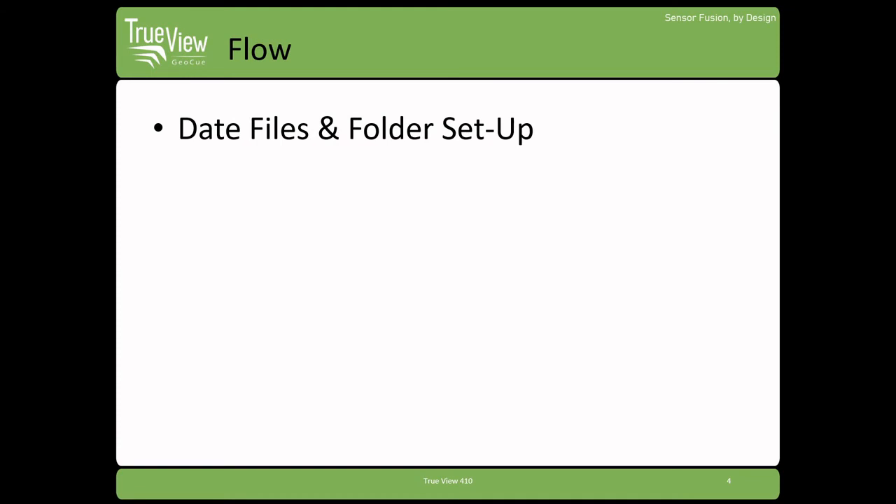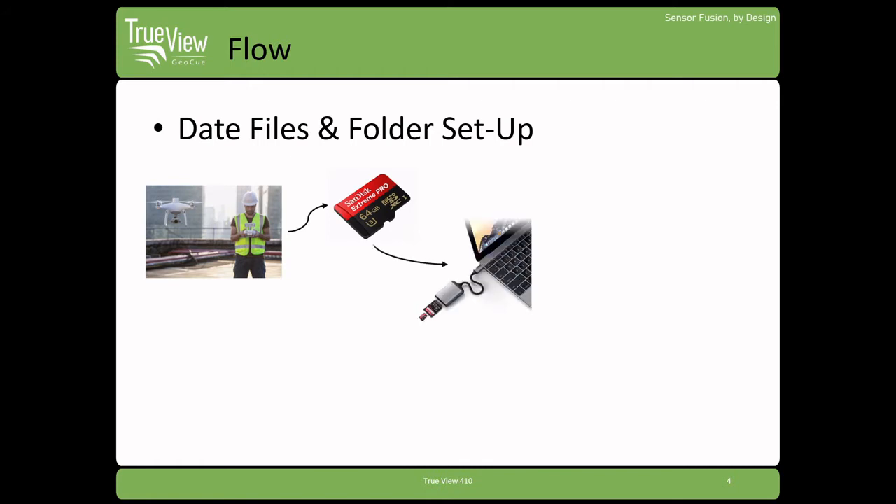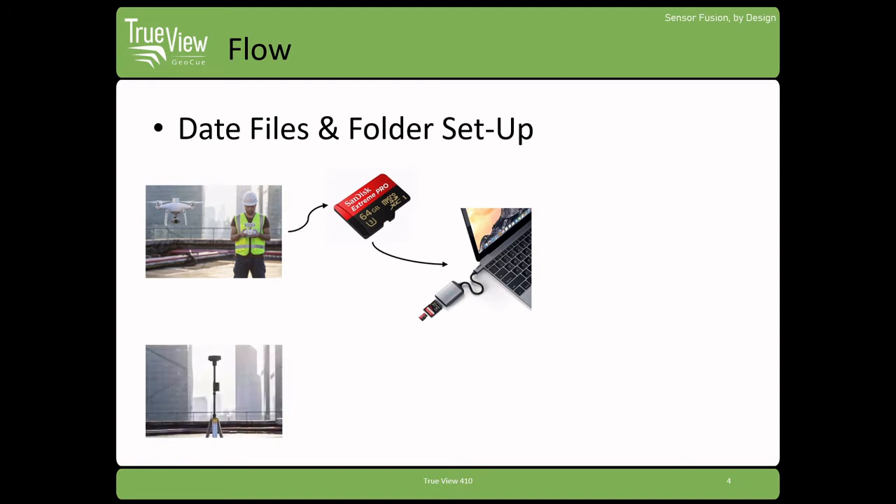So before hopping into the software, let's just talk a little bit about the flow, about how your data files move through your processing stream as you come back from doing a flight. So obviously you've gone out, you've flown your project site, you've collected your data during your flight, you're going to land, you're going to transfer via the micro SD card all of the images and the support files, copy those over to your laptop or your workstation back in the office, and that's going to give you essentially your image data. Now, of course, for PPK, we want to have some base station information, so we're going to have some base station files that we're also going to copy over onto our laptop.